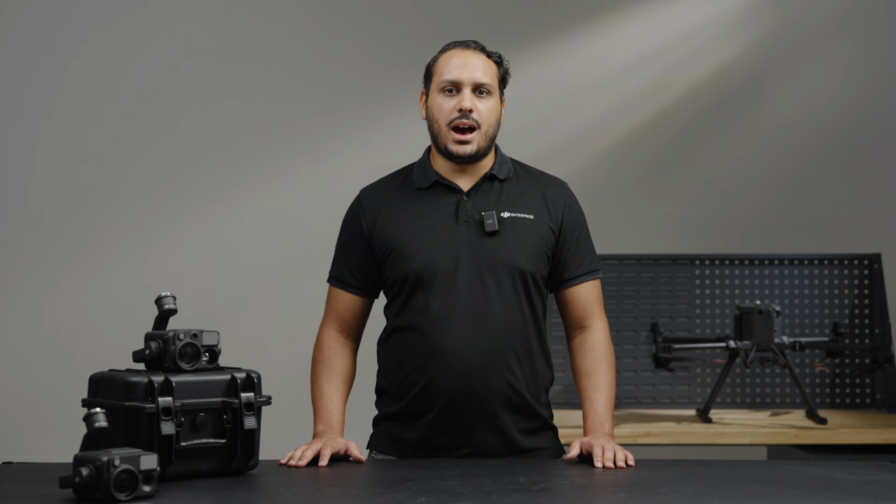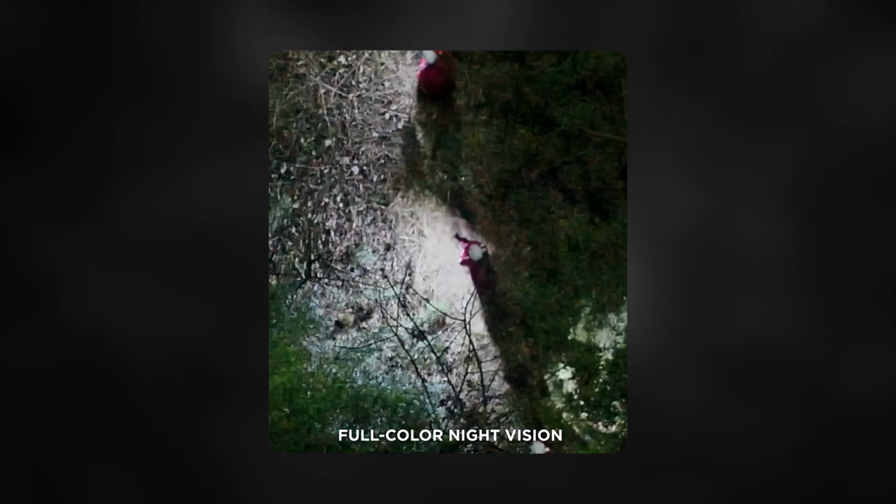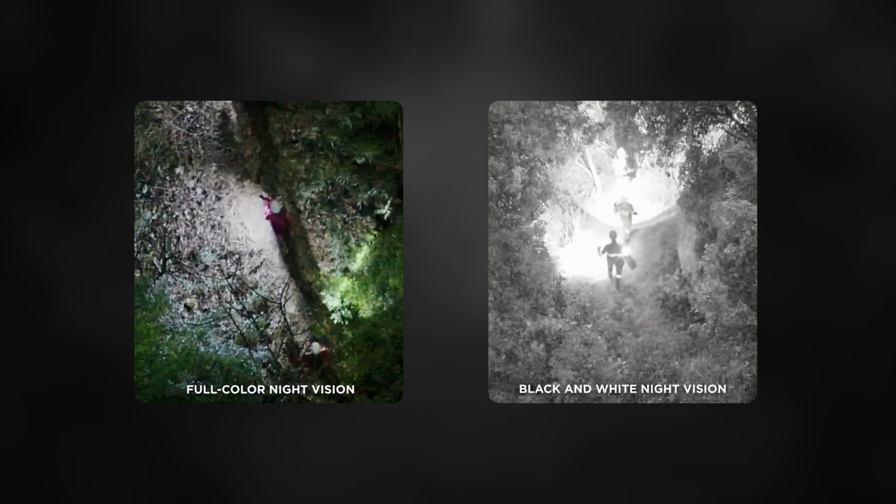This option will have a simultaneous effect on both wide and zoom camera. You can turn off the IR light to get a full color night vision or turn it on to get a black and white vision. In both mentioned situations, we're still depending on having a little source of visible light in the environment to get an imaging, such as moonlight or low light conditions.